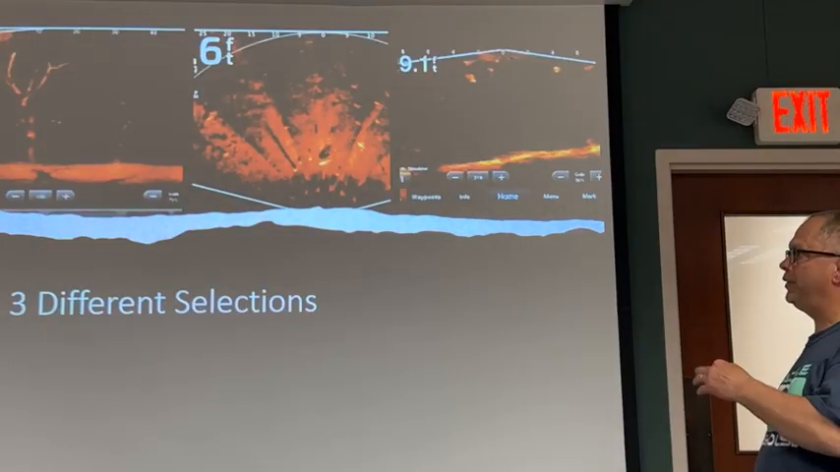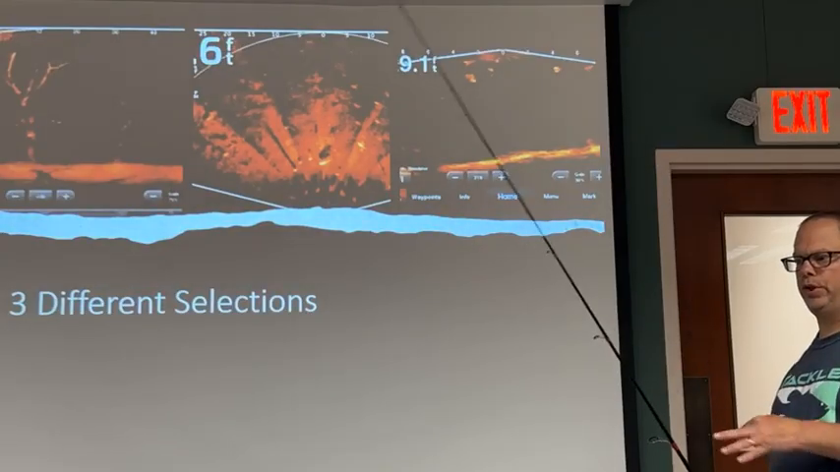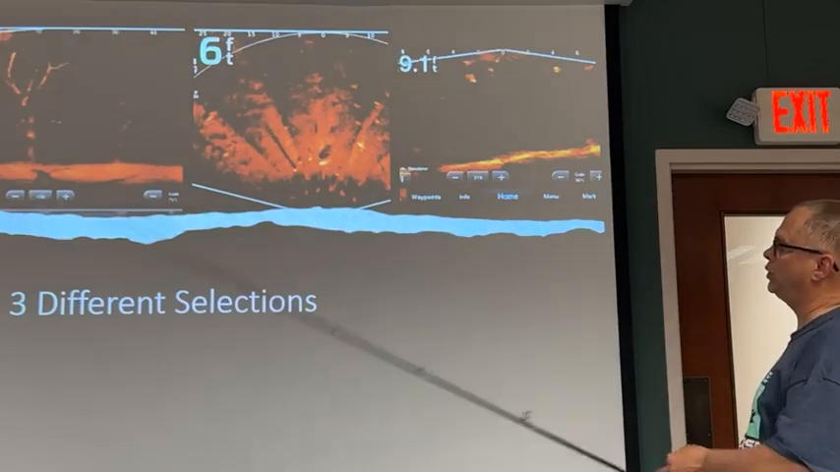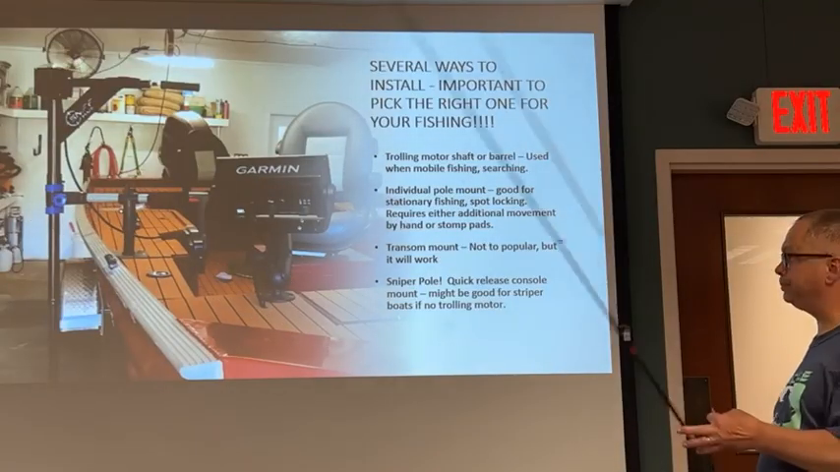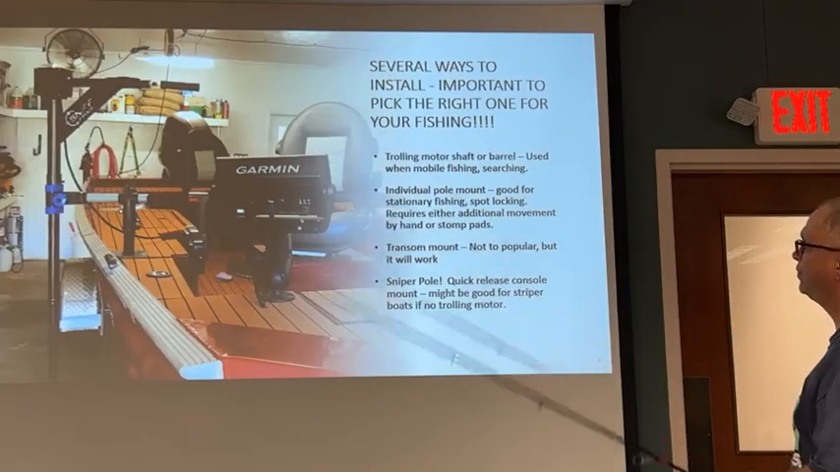But Mr. Hartman, when he gave his presentation, for whatever reason, said that when you had it in forward mode, you couldn't see behind the boat. And I kind of had to question that because in the next few slides, I'm going to show you that you can actually see 25 to 50 feet behind your boat, depending on the depth of the water. So with forward view, you can actually see behind you and all around you.